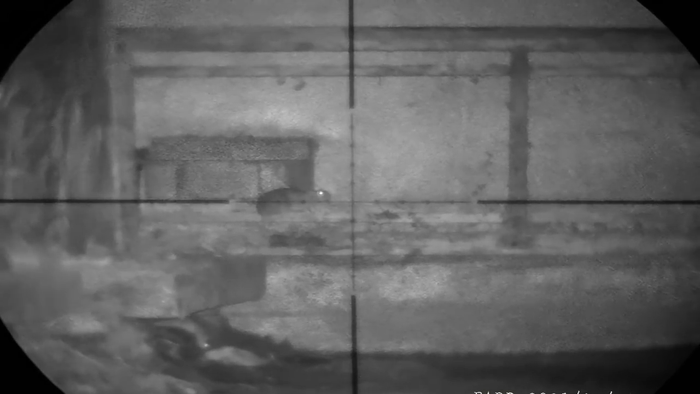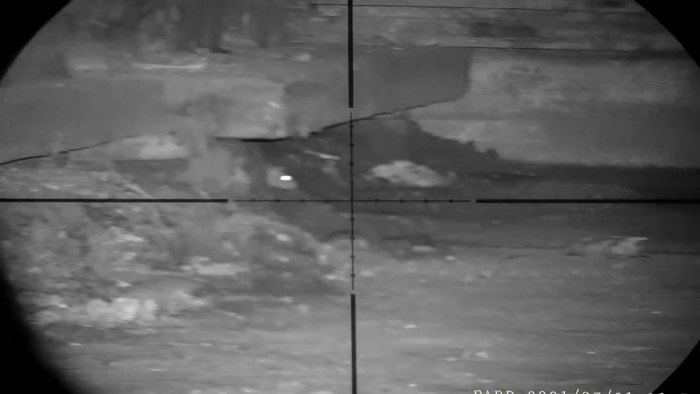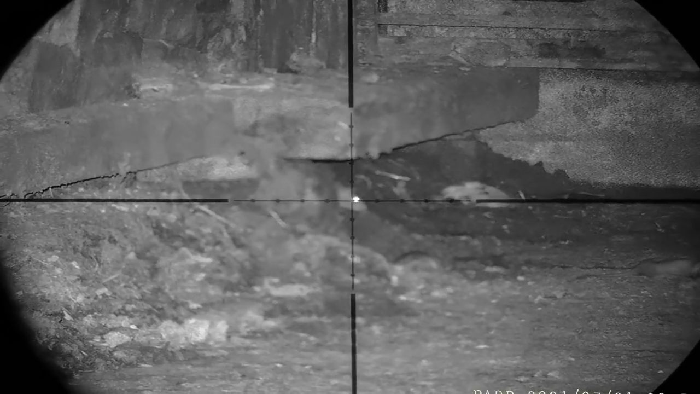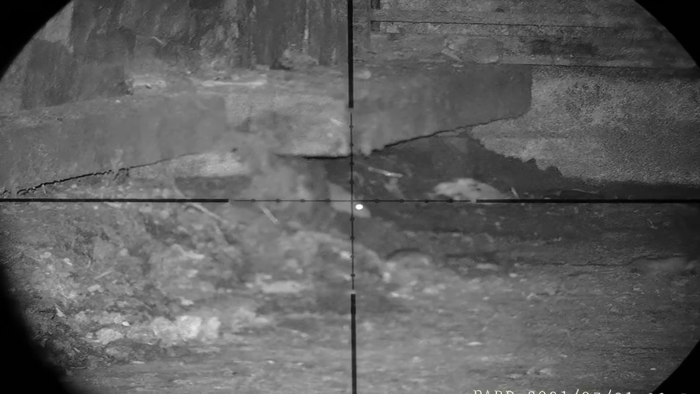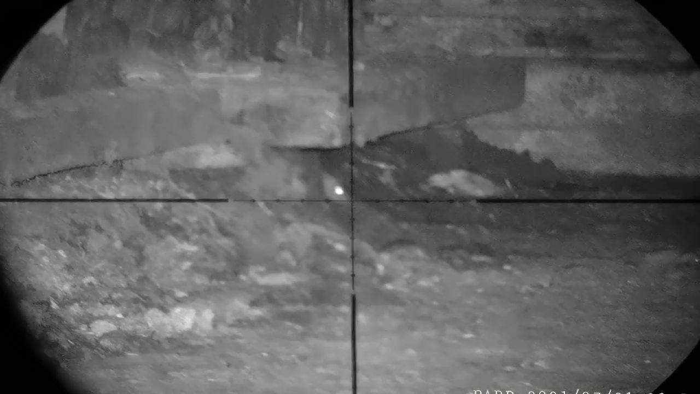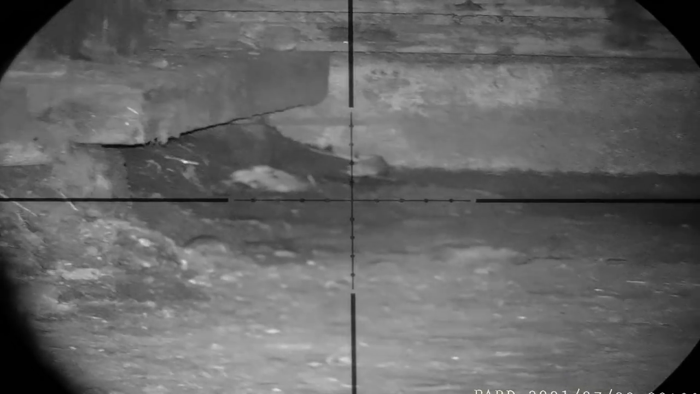And again, Lofty takes after me, never learns. Just fires a puff of air. Mag fully loaded again. Ooh, and he just missed that one. Just managed to pull its head away just at the right moment. That one was a bit unlucky.